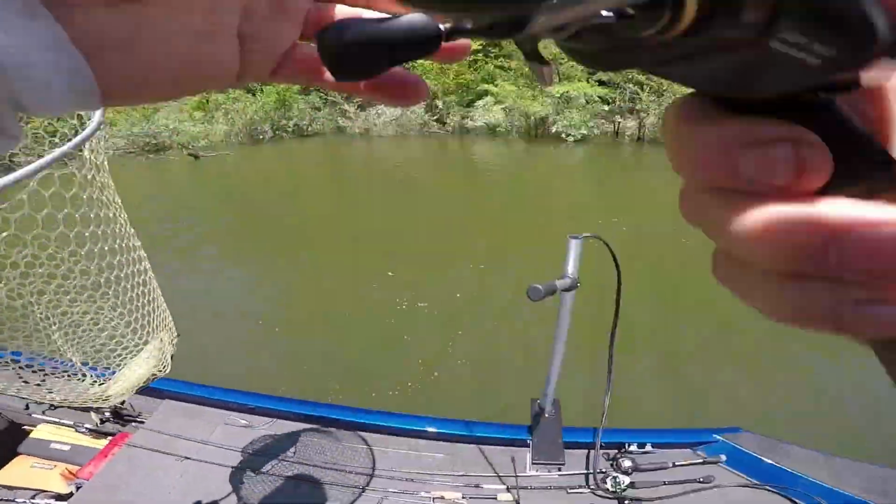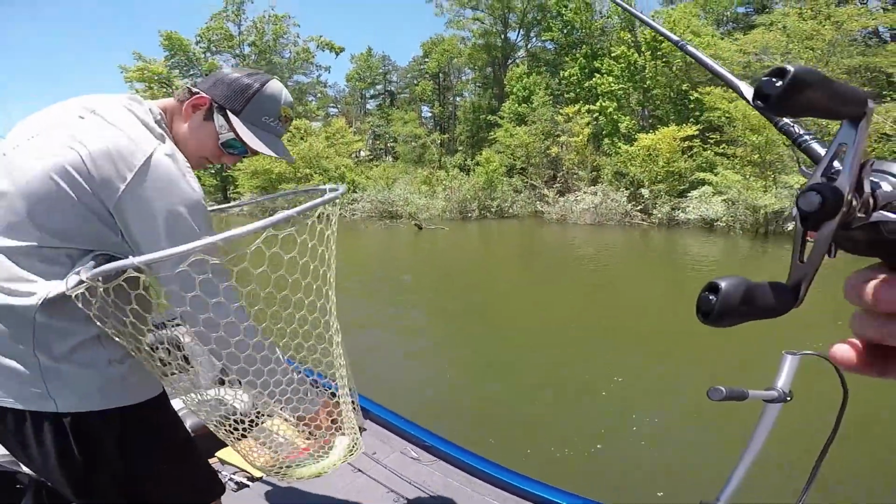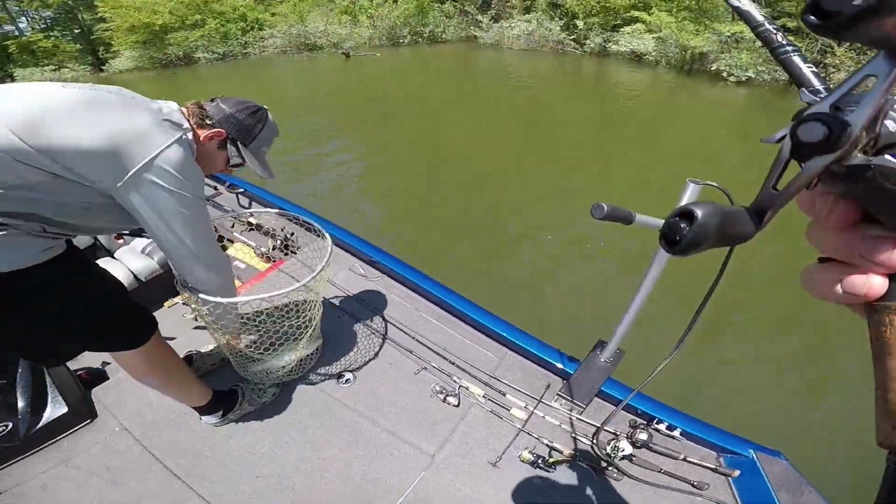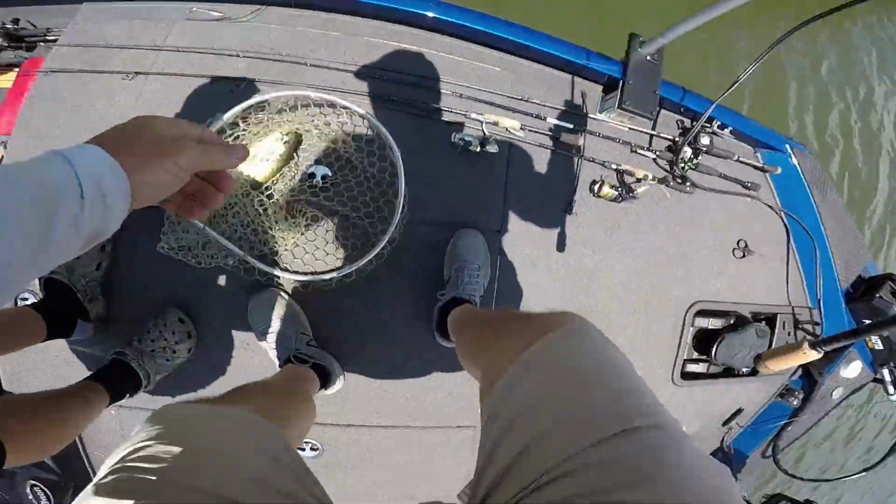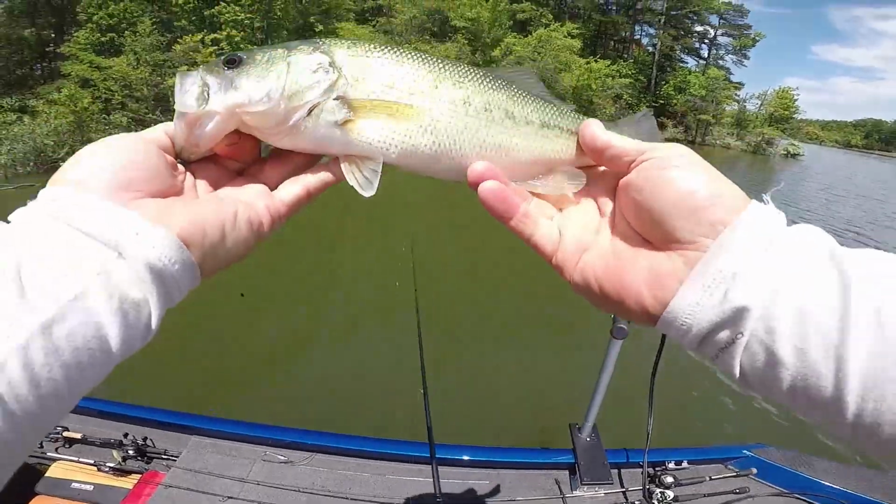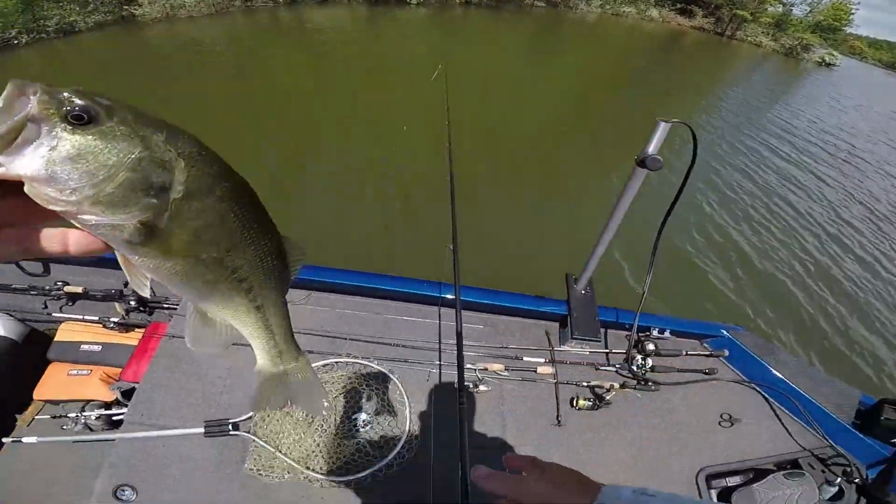Then my line took off. I didn't see him pick my bait up. And then my line took off. Bam! Here's the rest of the story. You go back fishing, I'll get him. He nailed it too, didn't he? Okay, guys, he's a decent little bass.